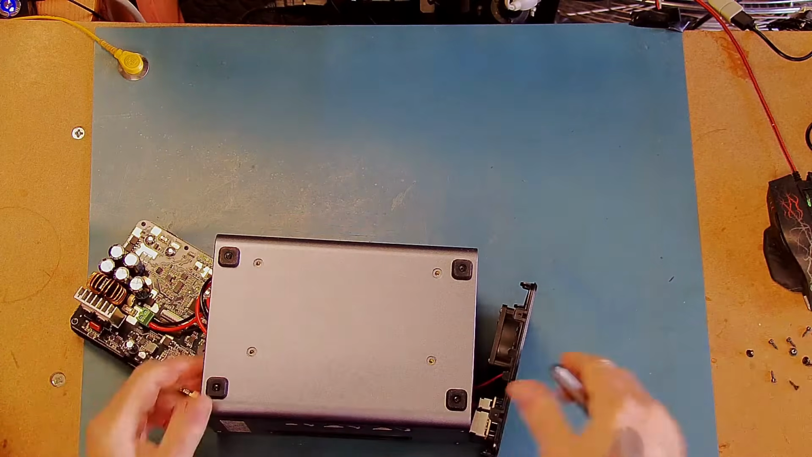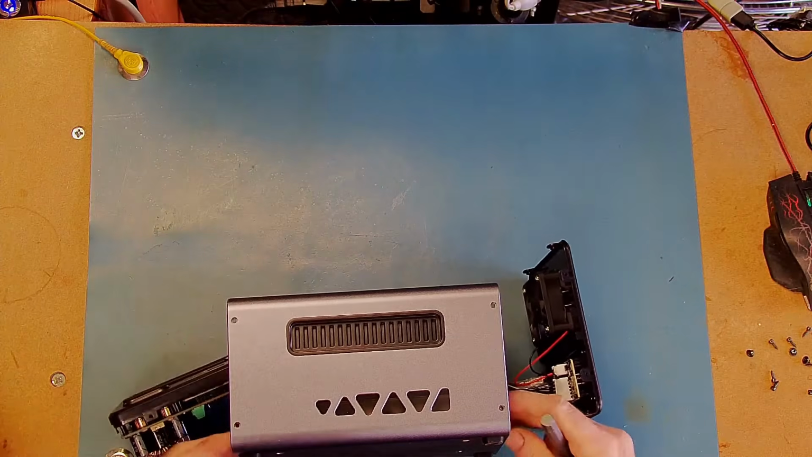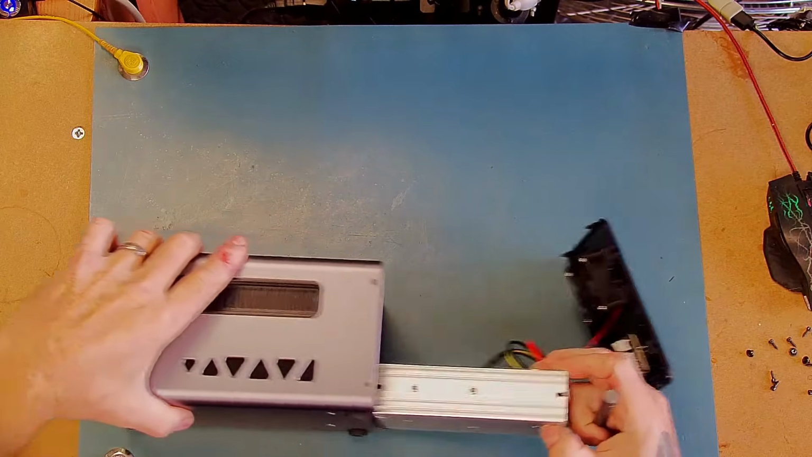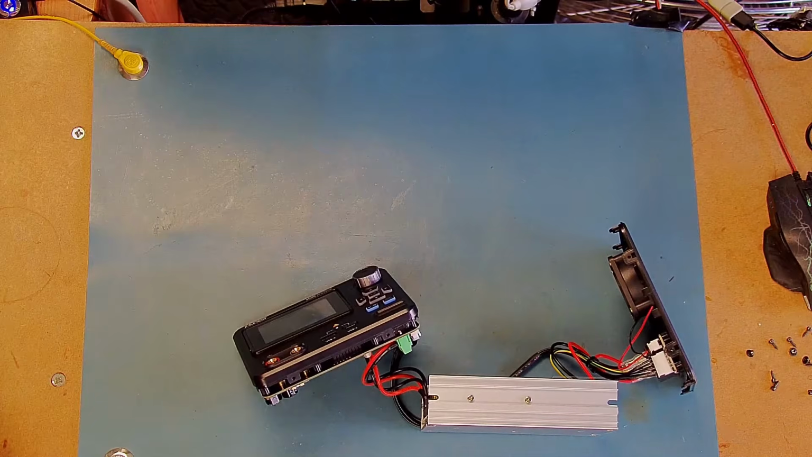Doesn't actually fall out. Slides out to the rear. Can I feed the front panel through? Yes, I can. Okay, let's get that out of the way.